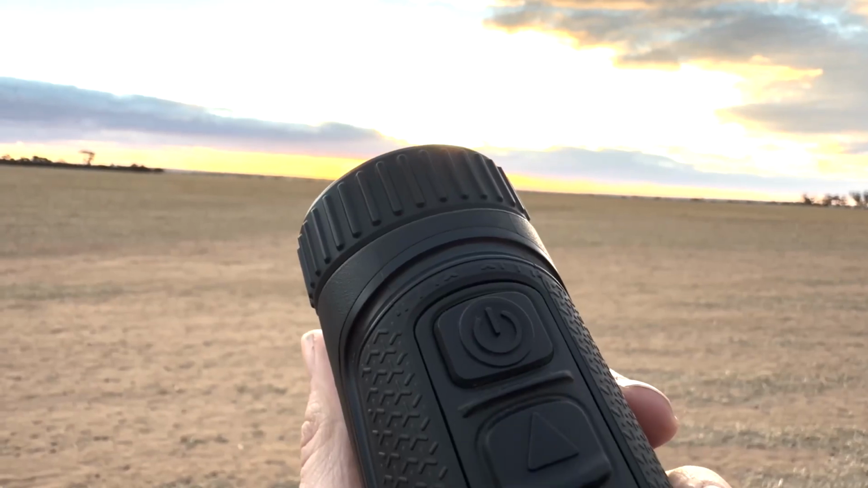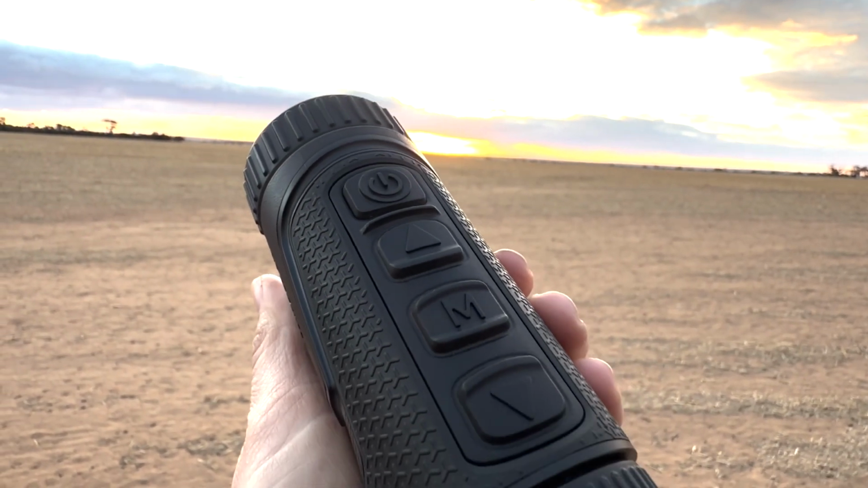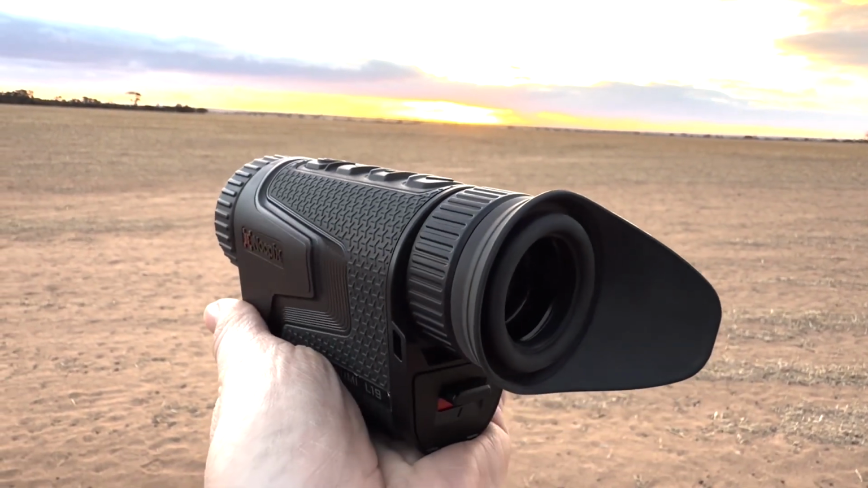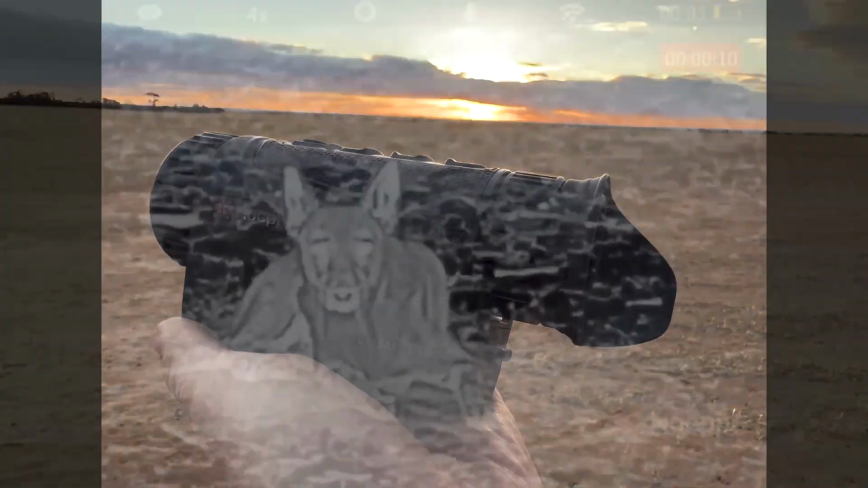From the lens to the eyepiece, we've got the focus wheel, the on-off standby button, zoom buttons, the menu button for color palette changes and other settings, and the screenshot and video button. Closest to the eyepiece is the diopter adjustment wheel.